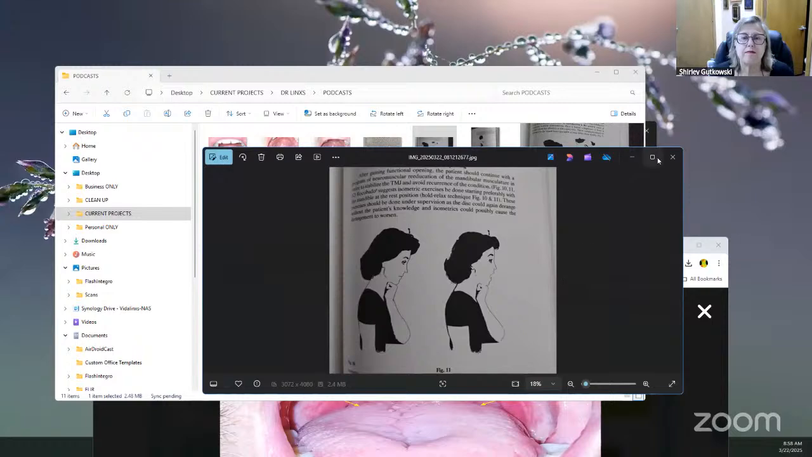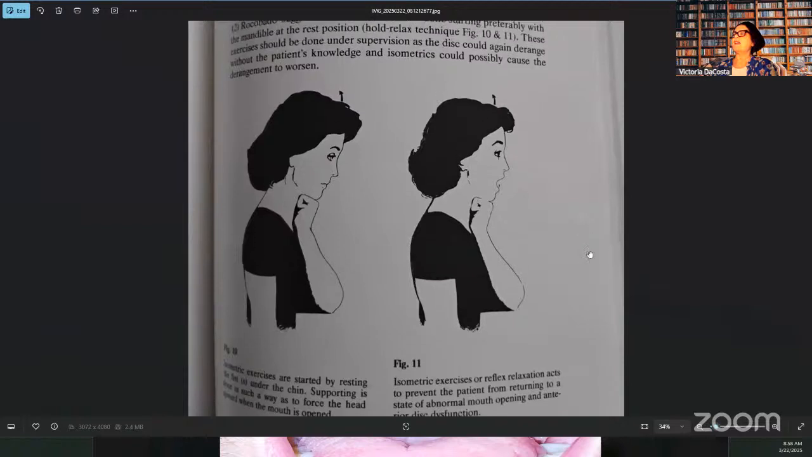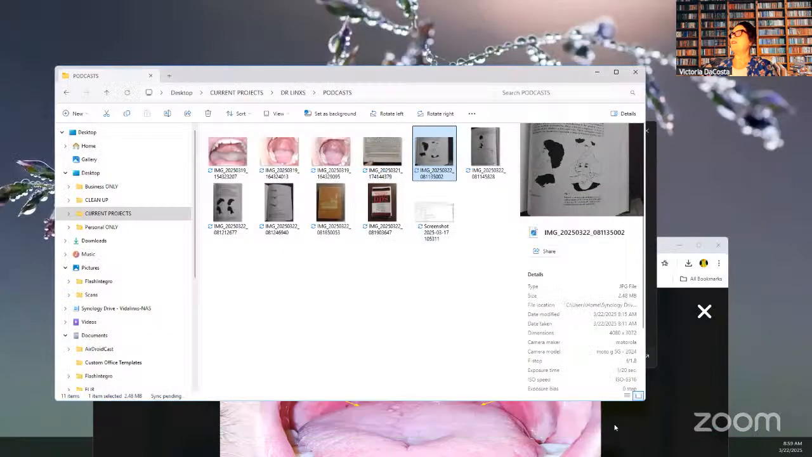And yes, here it is right here. And even also in training by you with the exercises right here, exercises performed after gaining functional mouth opening. So, he's talking about these exercises that we can work with our cases. How beautiful is that? I mean, as a dental hygienist, you mean to tell me I can expand my mind and my role in my profession? Wait a minute, really?